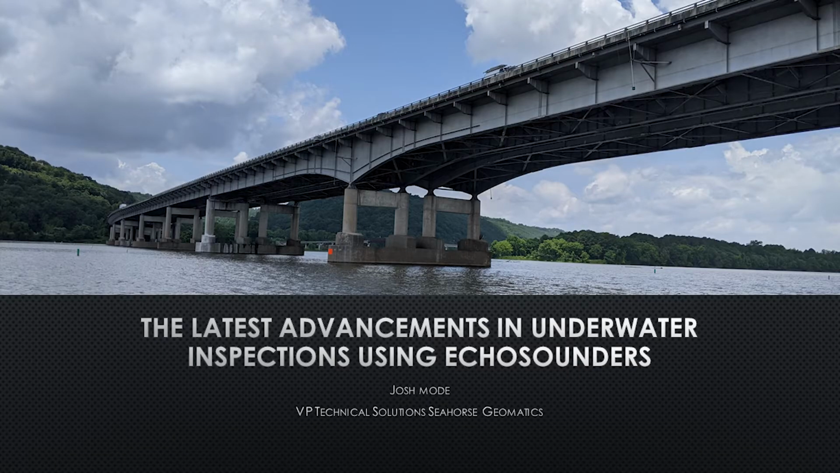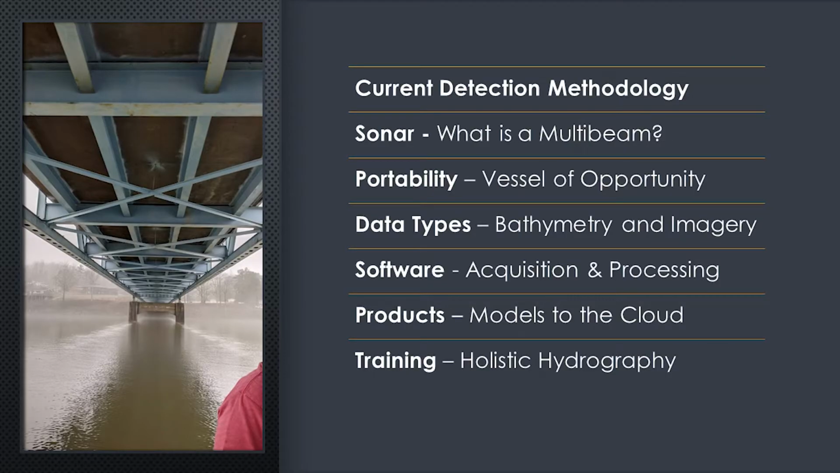So, yes, my name is Josh Mode. I work on the hydrography side of things, so mapping underwater using sound. I'm going to be talking today about a case study and an overview from working with RDOT, working with Mike Hill and Kevin Weston in getting some equipment to them and showing you what that equipment can do. Briefly, I'm just going to talk at the beginning about current detection methodology for scouring and bridge inspection into the water.